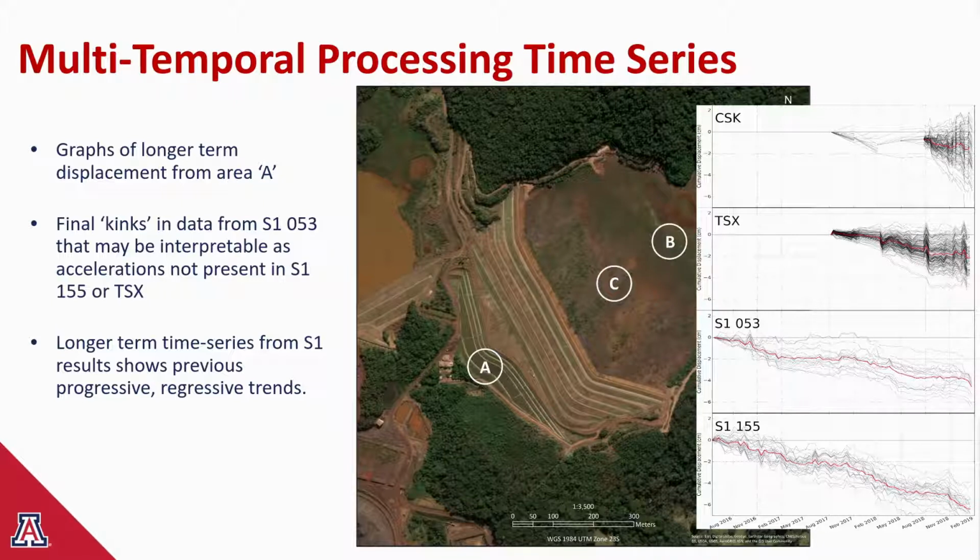And the kink on the right-hand end of 053 therefore could be explained in that context as seasonal displacement. So in conclusion then, there is nothing anomalous about the displacement leading up to the event from InSAR, just steady state creep with some seasonality.